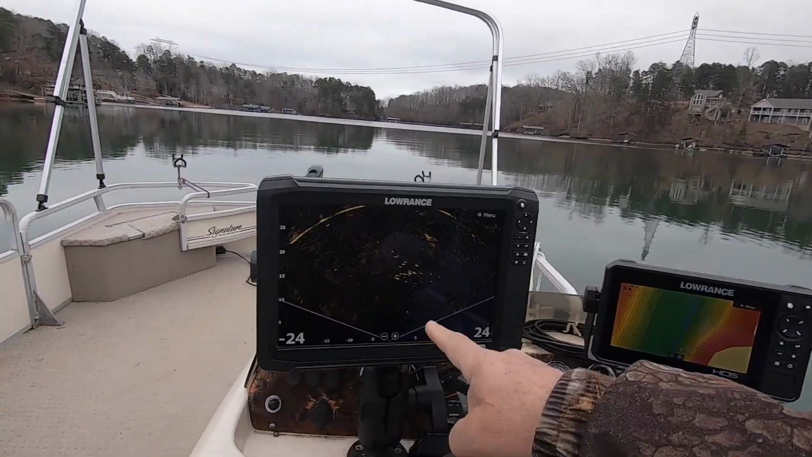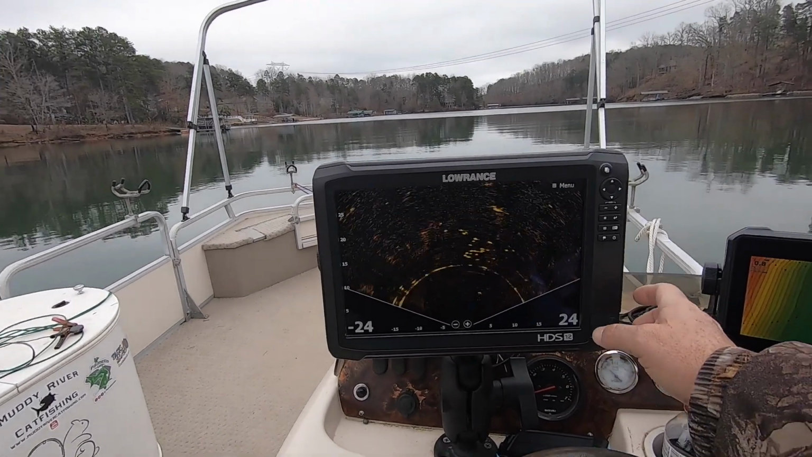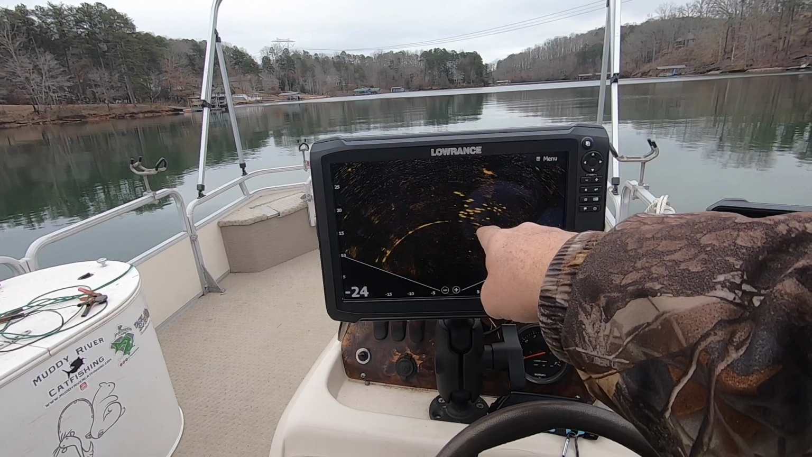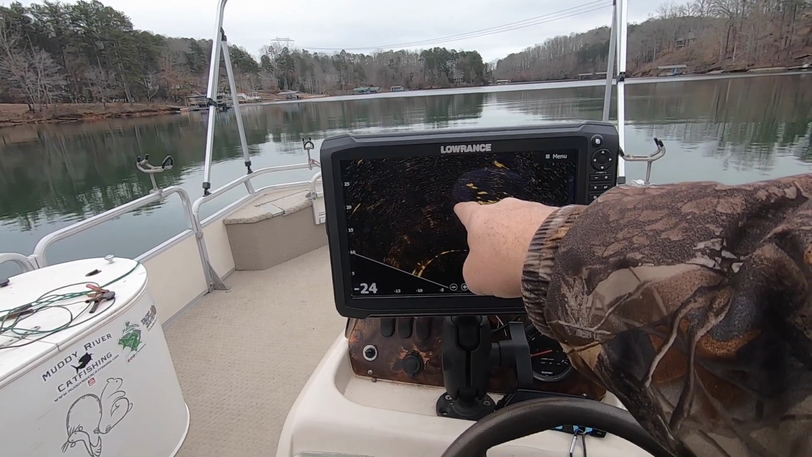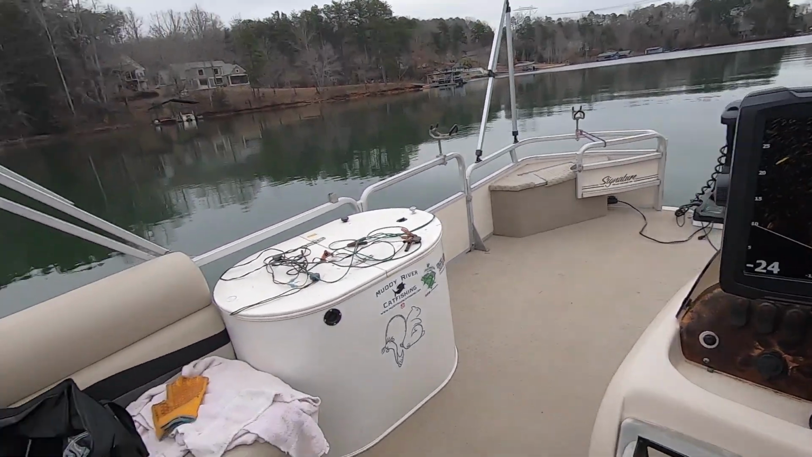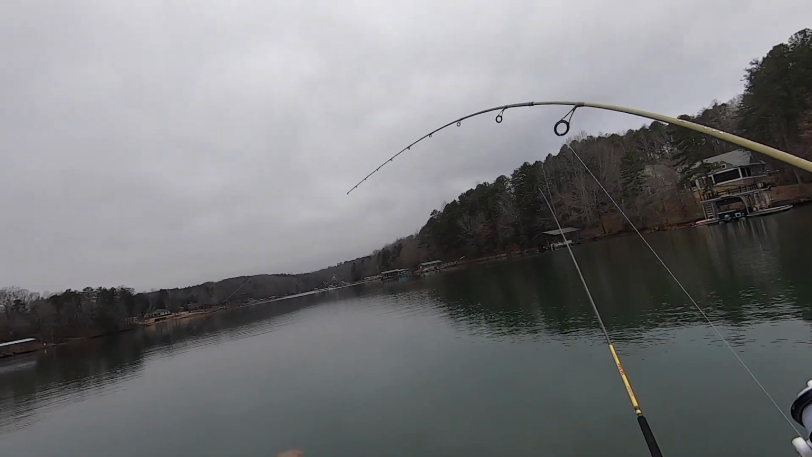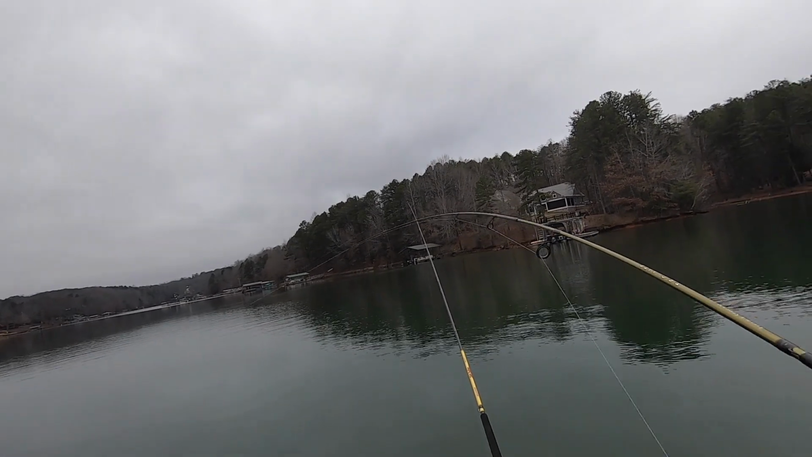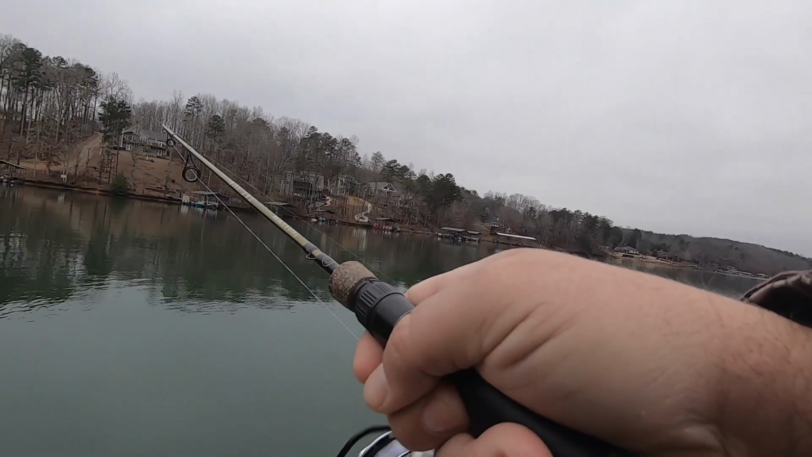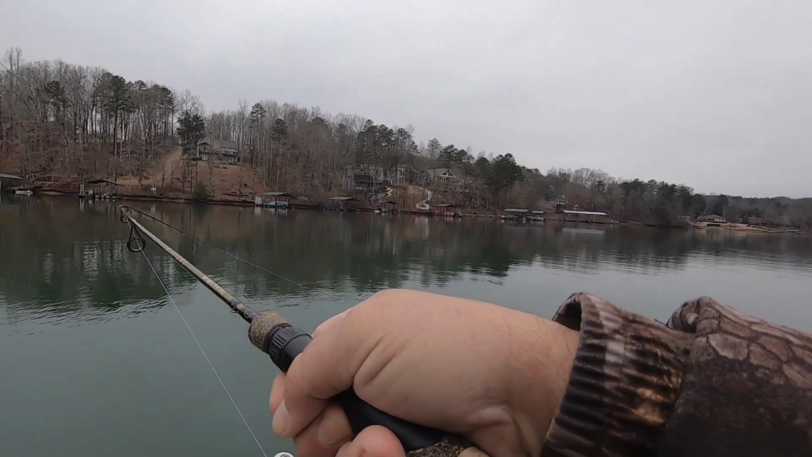I got a group of fish on the screen and I'm just wanting them to bite. But there's my bait and they're swimming. That's definitely one of my jigs coming straight off the back of the boat, and those fish just moved through. Came across a school and I got a fish on. Long lining, first long line of the fall. And hopefully not a spotted bass. Hopefully this is a school of crappie.